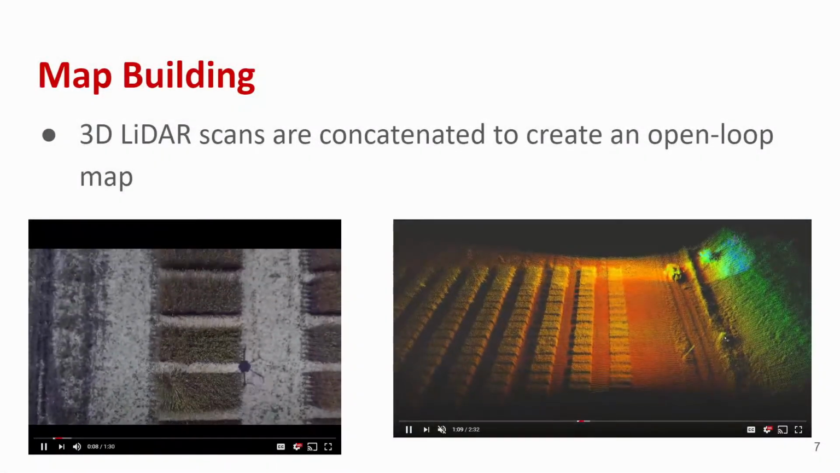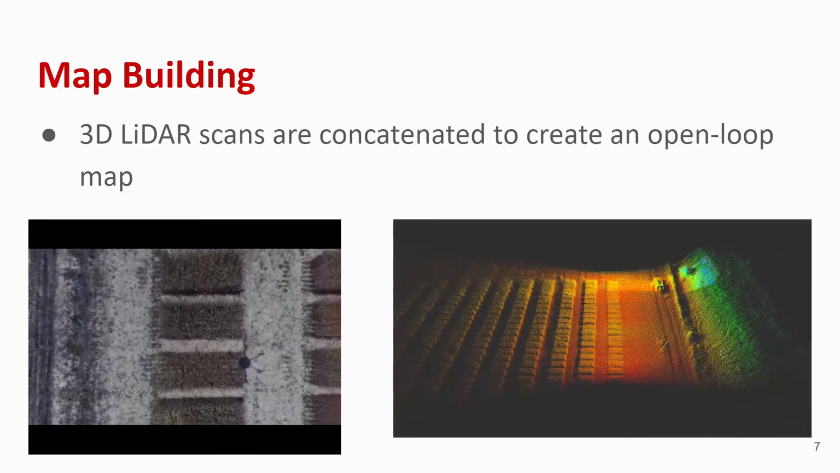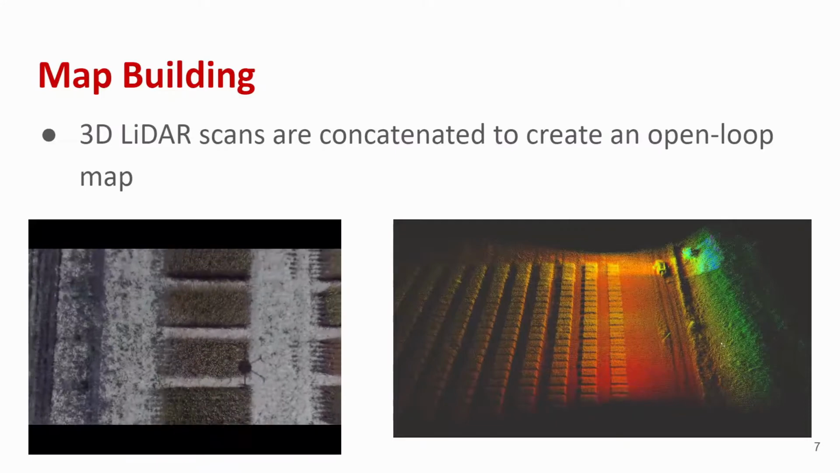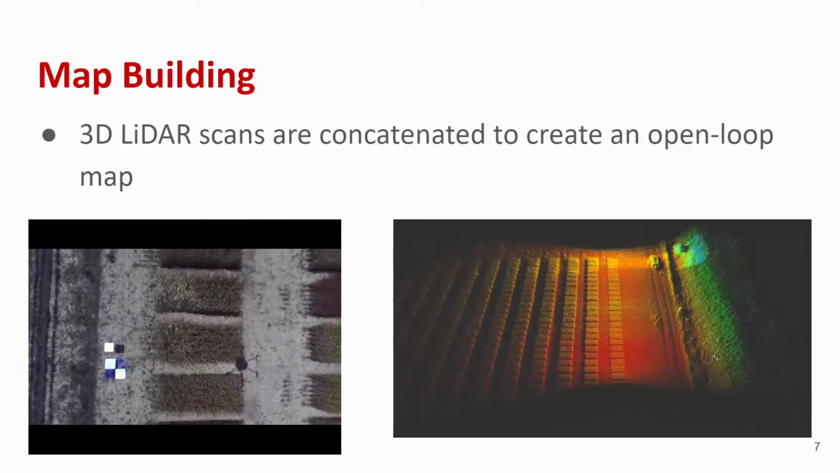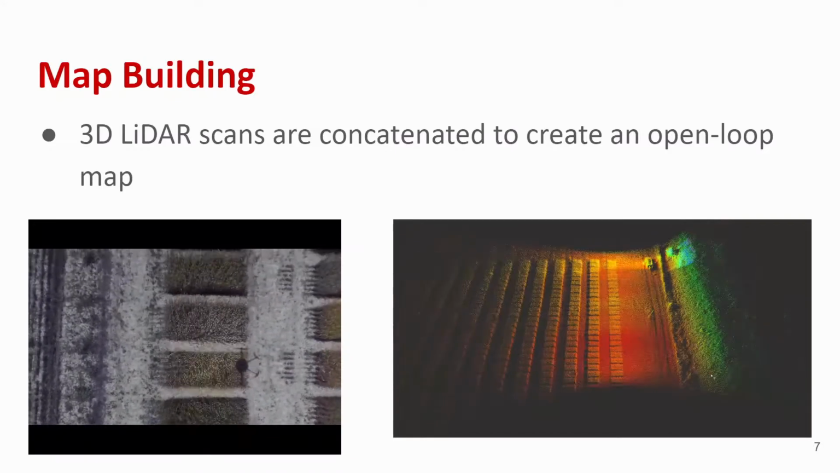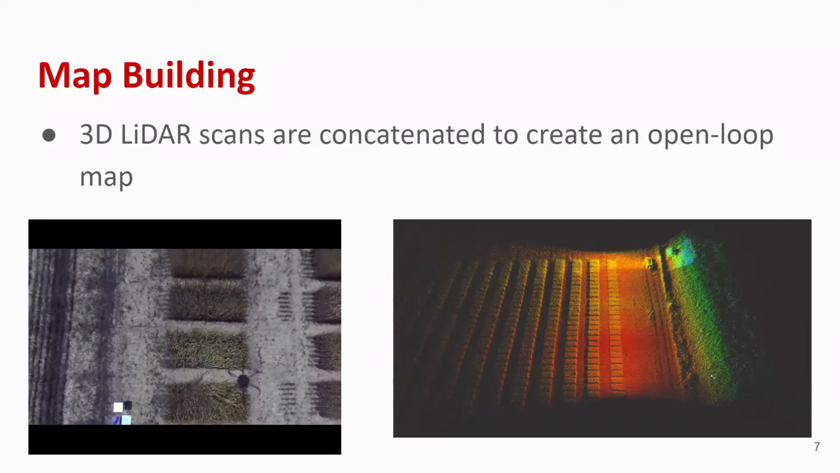Here we show the map building. On the left is an overhead video of the drone flight over a wheat field. The video on the right shows the open loop map building. Using the 3D LiDAR scans and drone location, the LiDAR point clouds are stitched into a map of the farm. More and more of the map is built as the UAV moves throughout the farm.